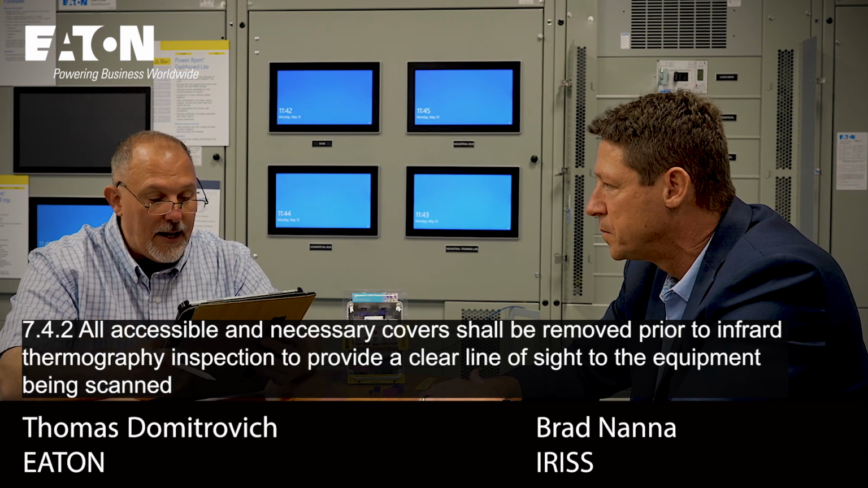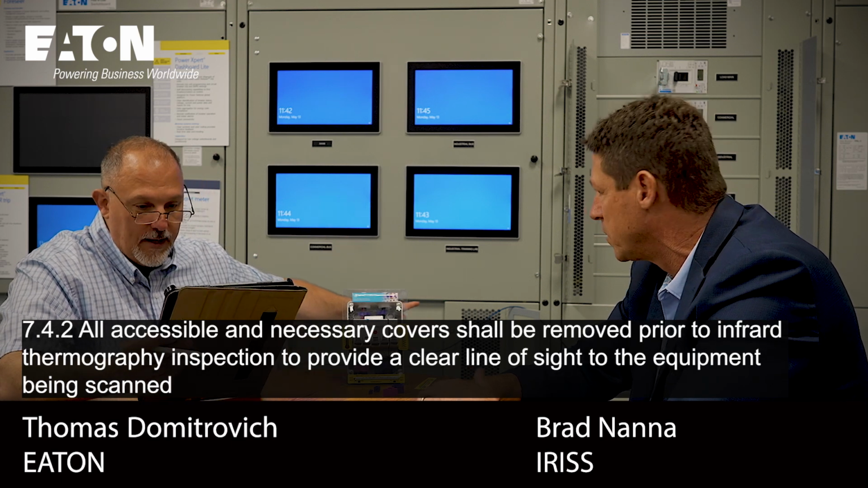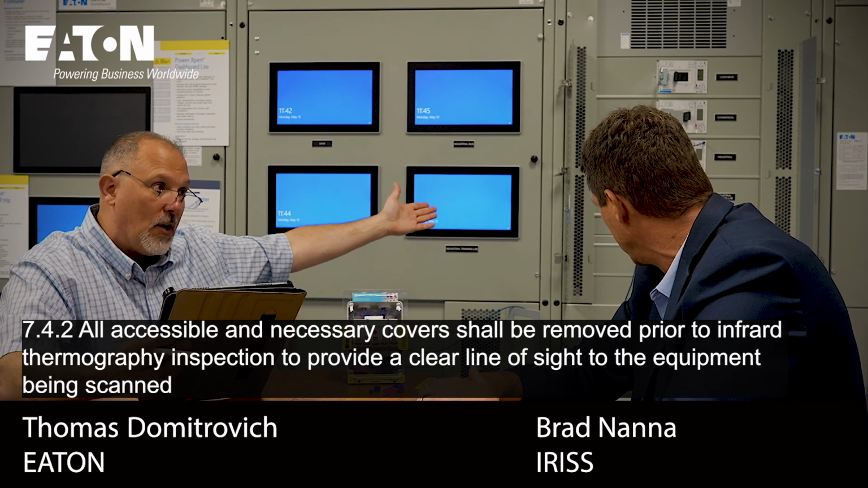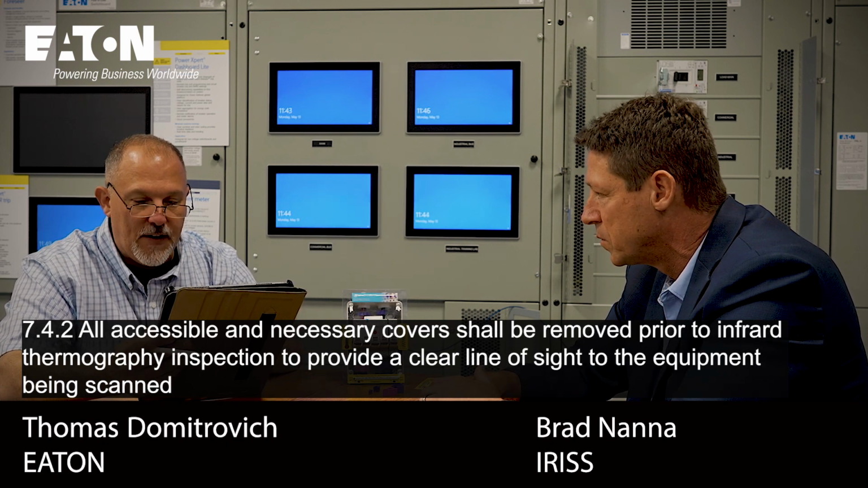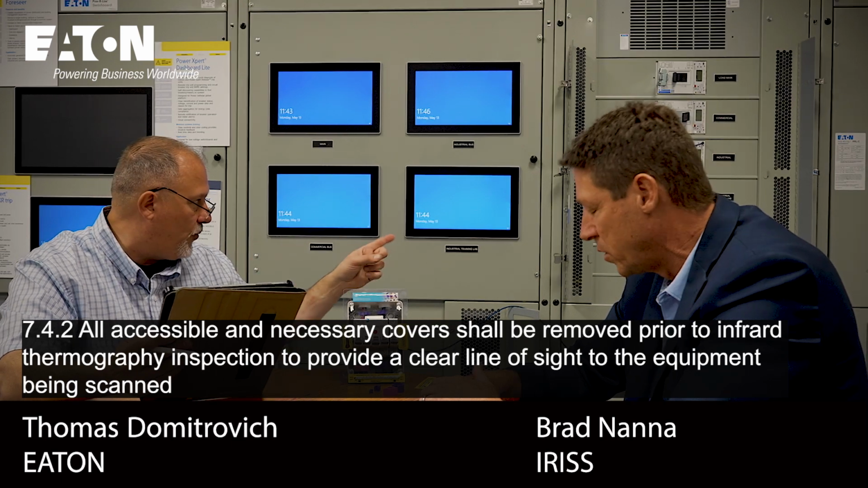I think that language would permit this, but we really got to look at it. It says all accessible and necessary covers, so that has a cover, a door, I would call it. If I would change that, I would say necessary covers or doors to provide a clear line of sight to the equipment being scanned, which is what that does.